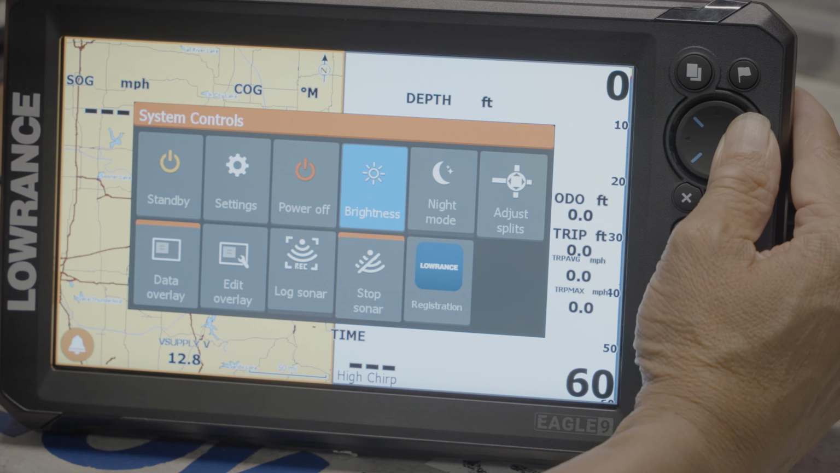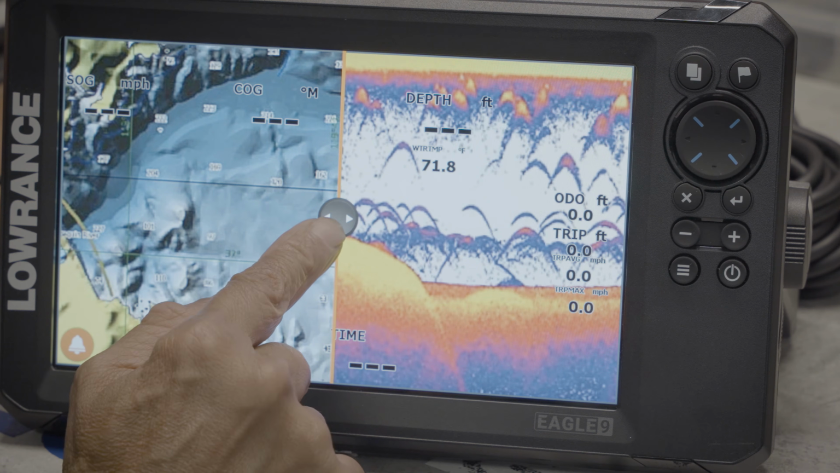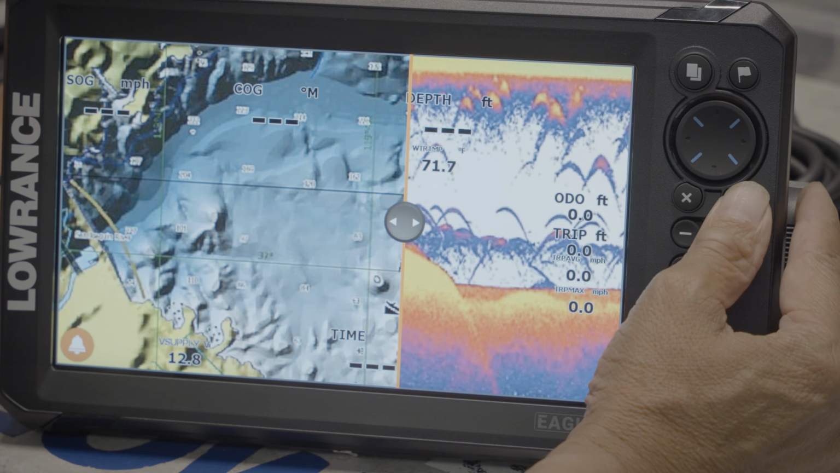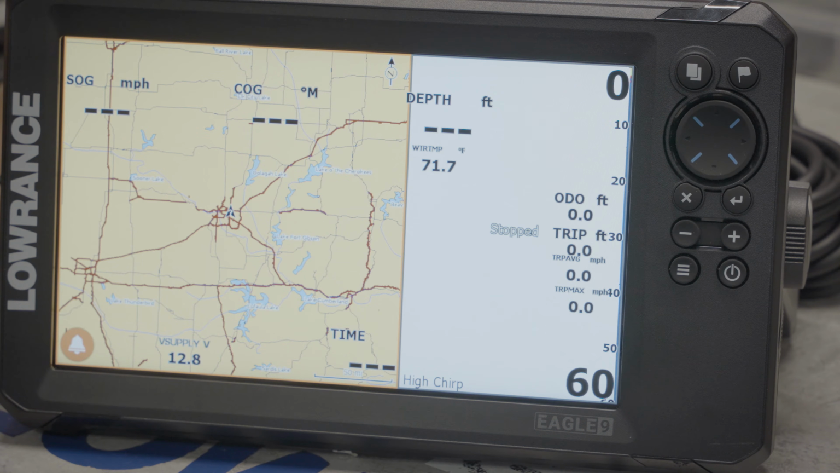I run my cursor across to adjust splits. I press the enter button. We have a round button here. We go right, right, right, right, right, right. We press enter. Now we have a bigger map, smaller FishFinder. And that's important when you run to your next spot.